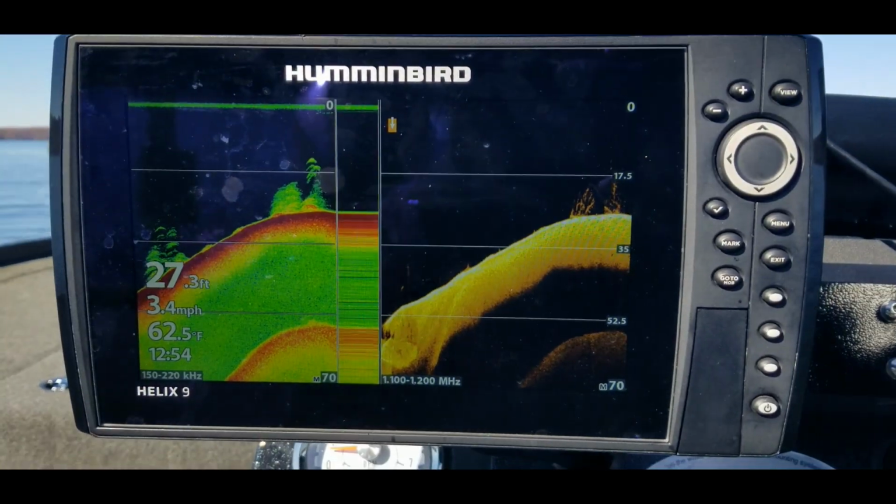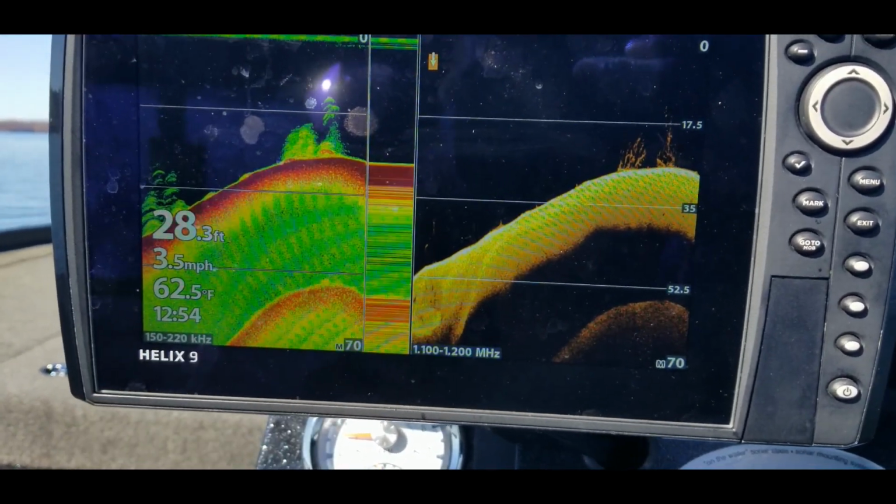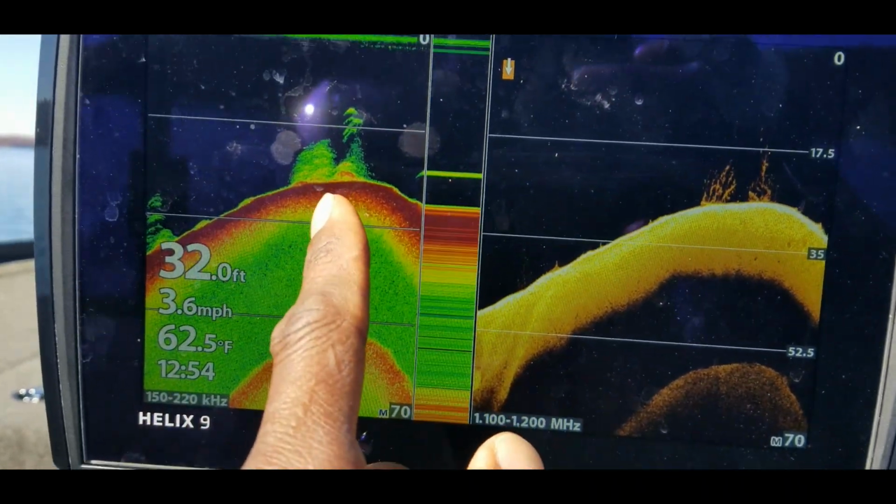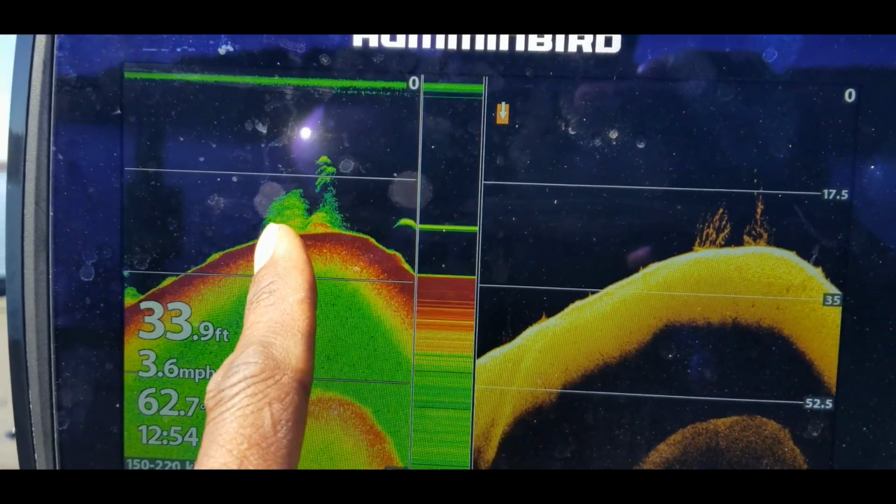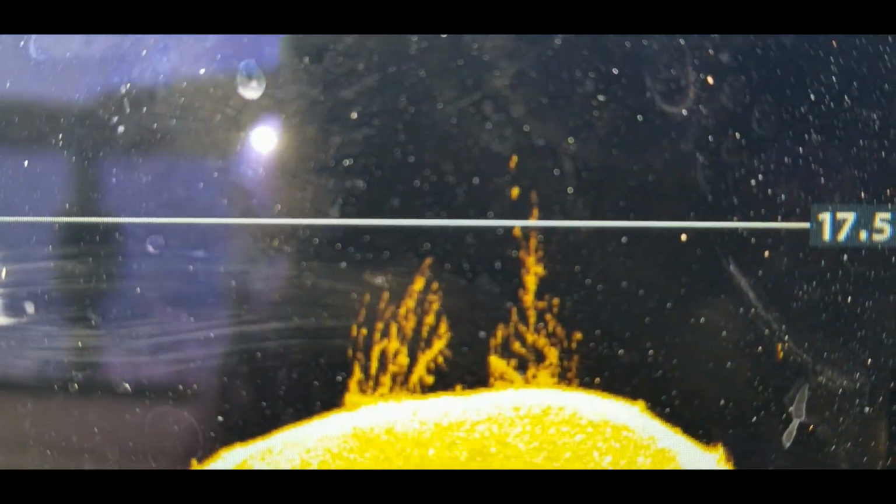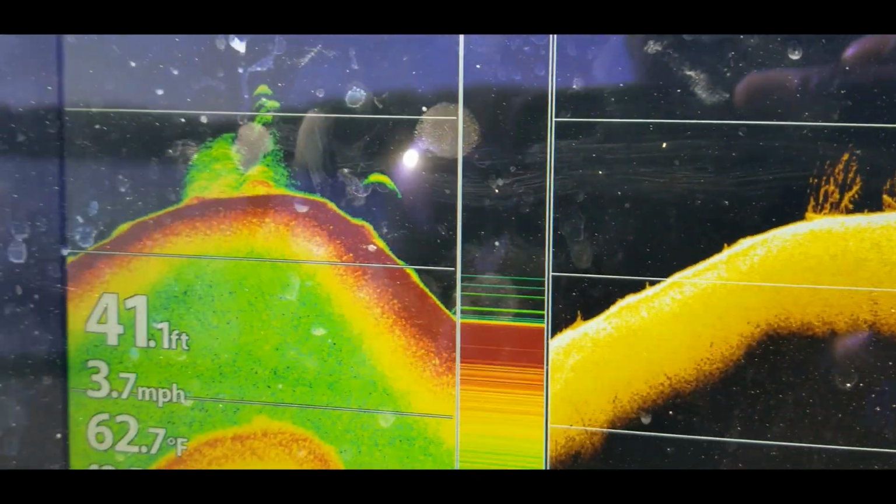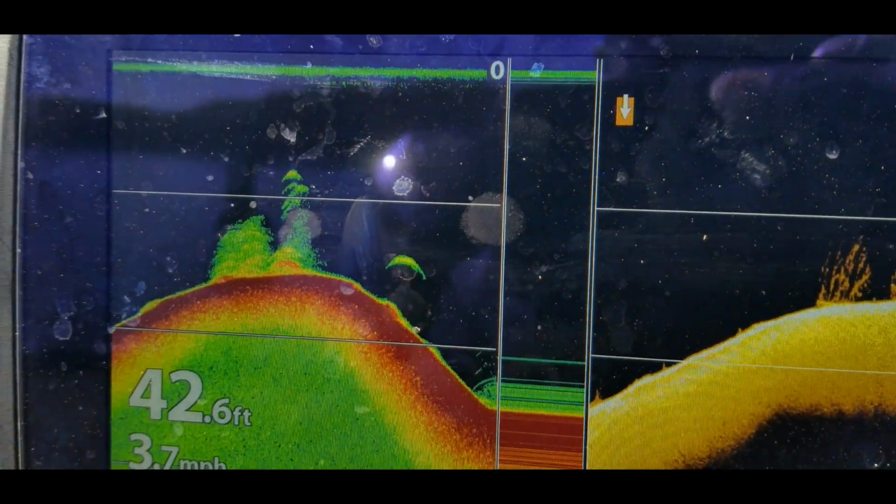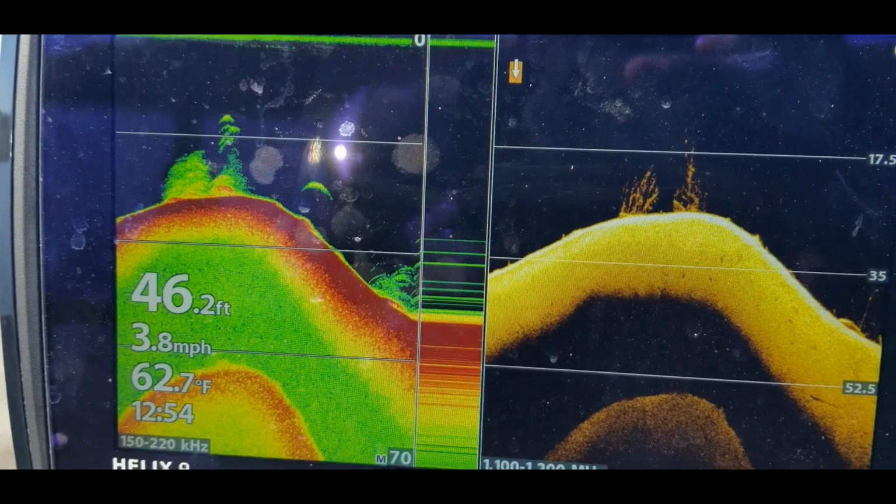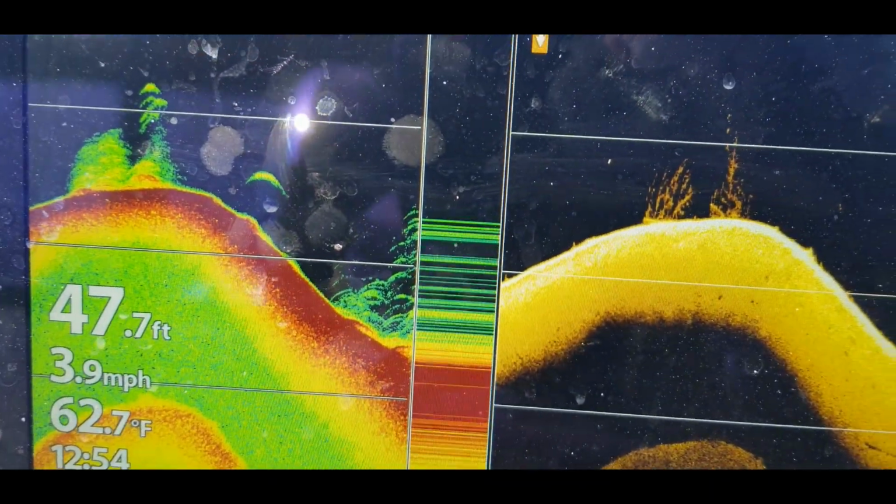All right, so I am out here and just wanted to show you guys how we can use our Mega Live systems. So I just trolled over this. Well, I idled over this. You can see these fish stacked up right here. You can see them on down scan. You can see a real nice sized fish sitting right out here. So basically I have scanned over this using my sonar and down scan.